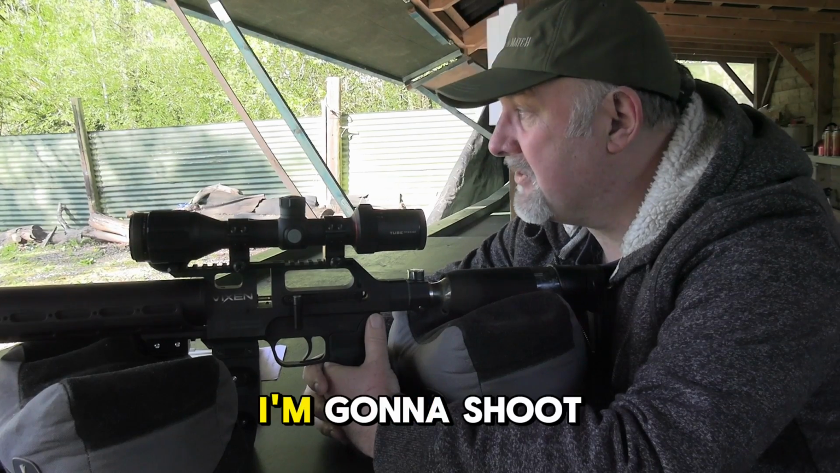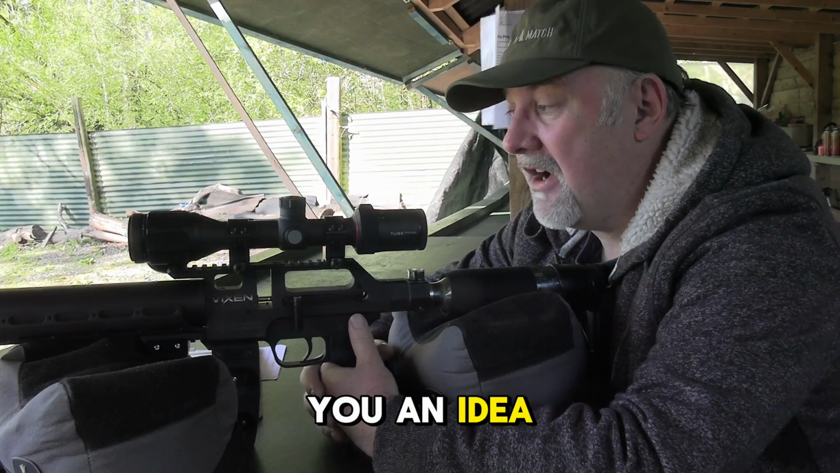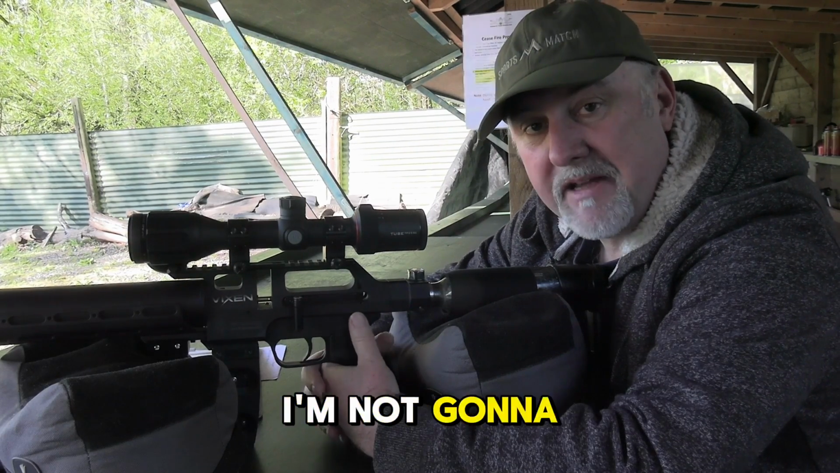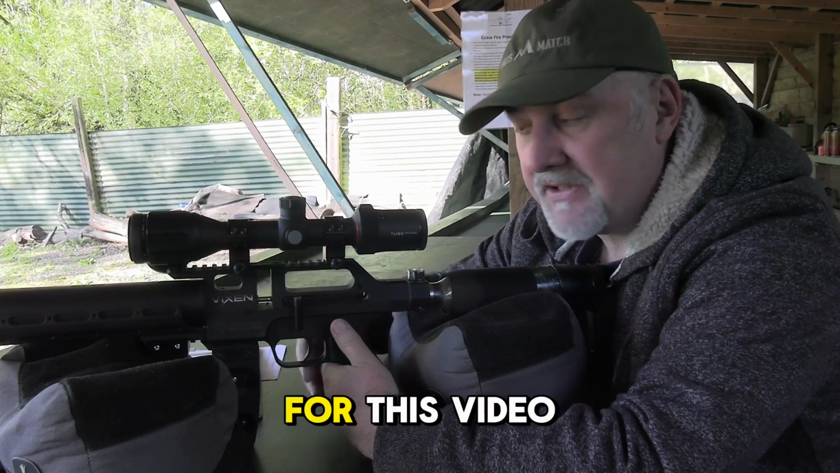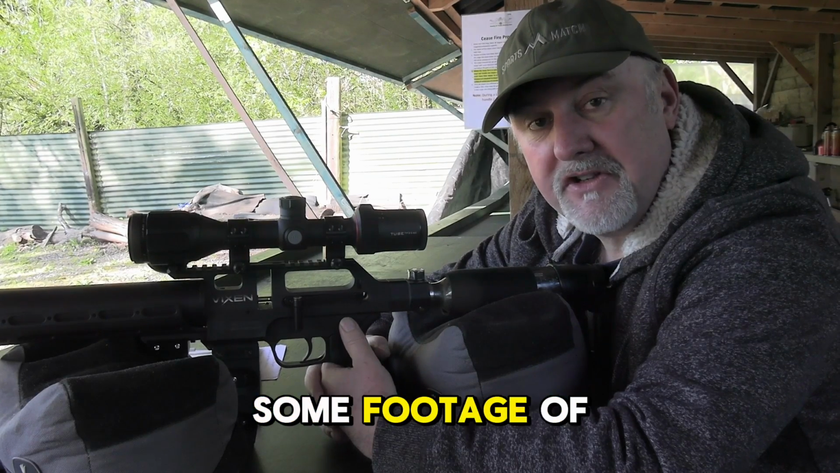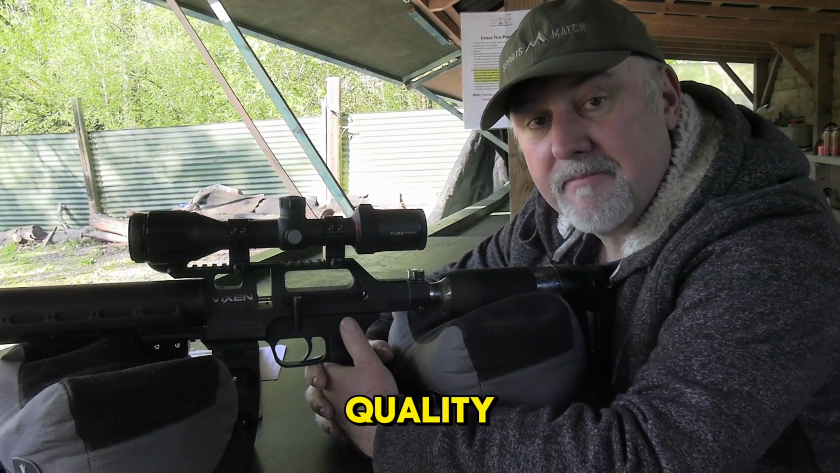Now, I'm going to shoot some targets here on the range, just to give you an idea of some of the key features on the scope. Unfortunately, I'm not going to be able to get out and shoot with it on live quarry because of the deadline for this video, but I will try and get out somewhere and record some footage of some rabbits in the field, just to give you an idea of the image quality.